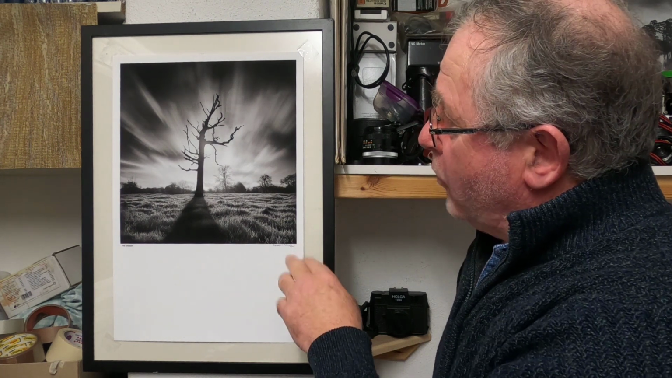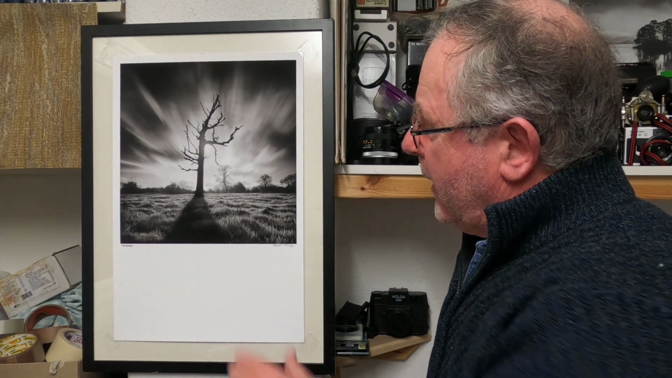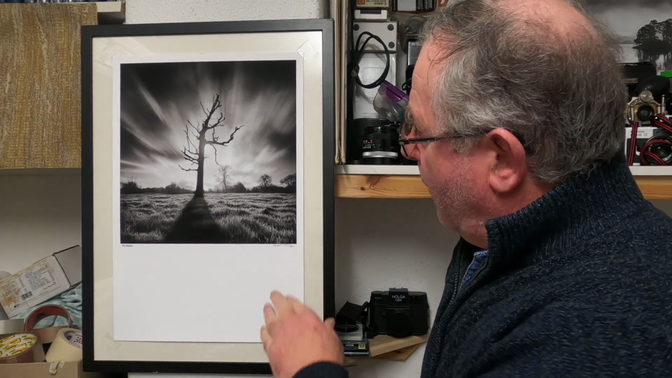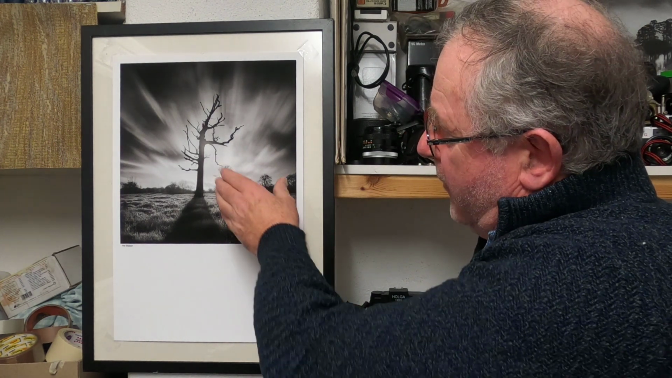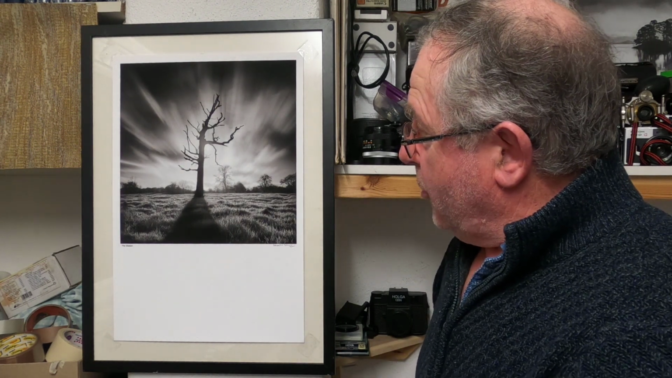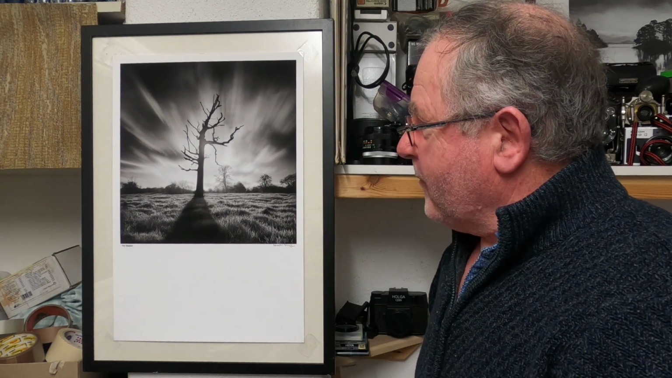And also the clouds are moving in just the right direction to give that feeling like the tree's bursting out of the clouds. So it's a really nice print. In fact, when you look at it at this distance I'm looking, it almost looks 3D because of the way the frontal light has cast the shadows. It gives it that texture, and as I say, it looks almost 3D. Looks like you can walk into it.